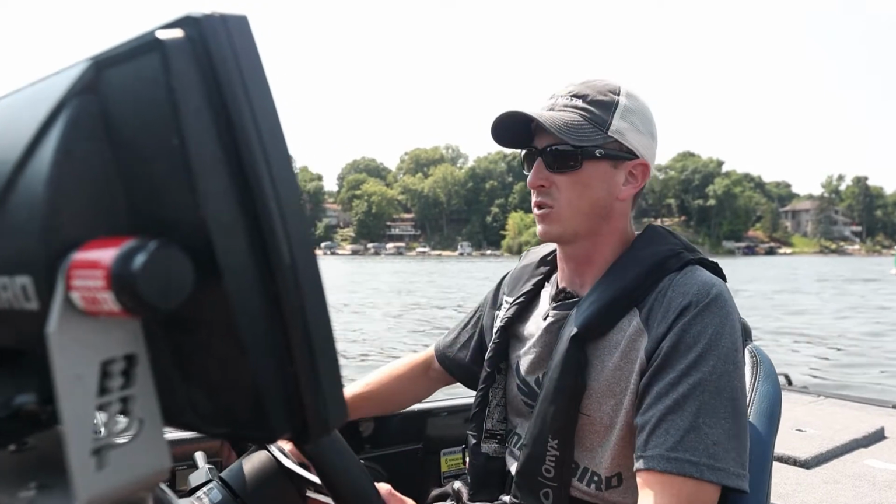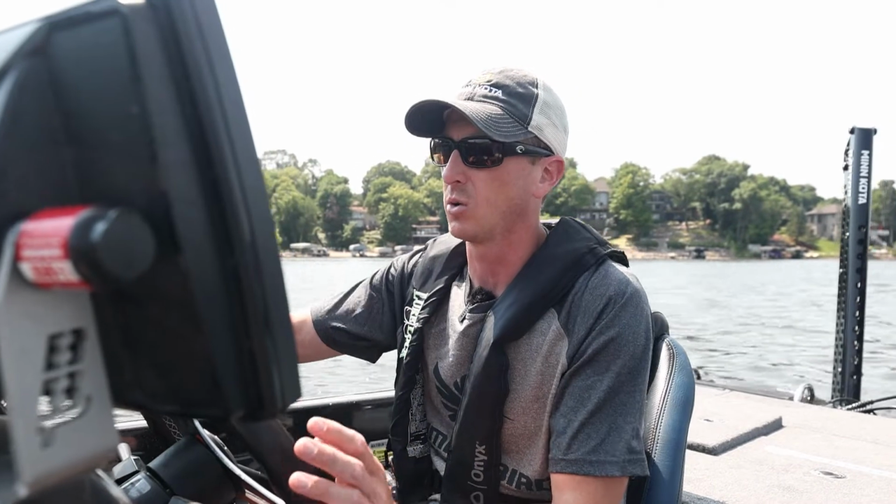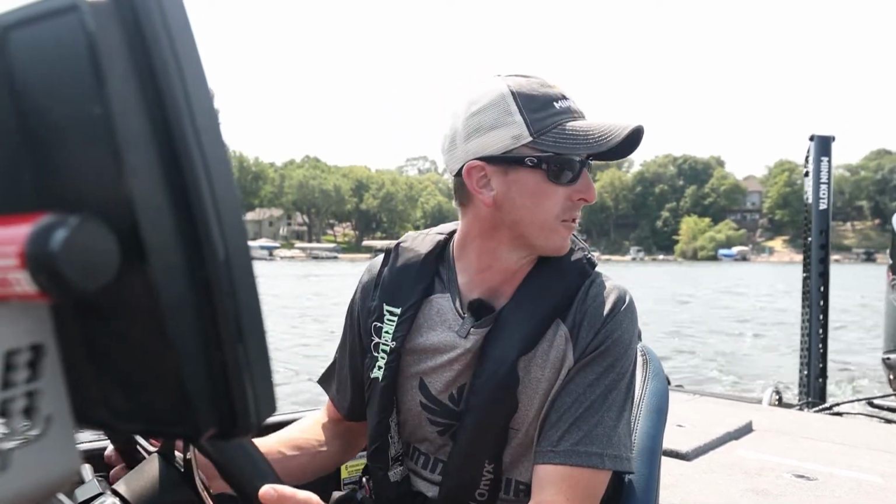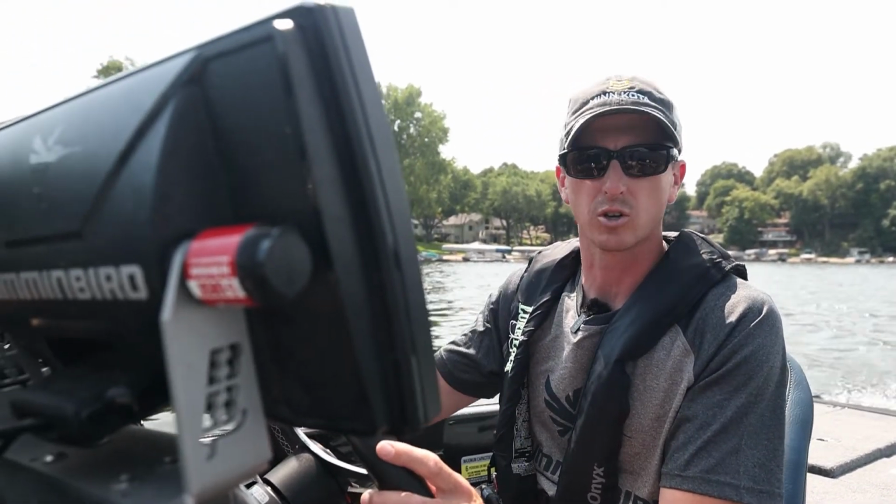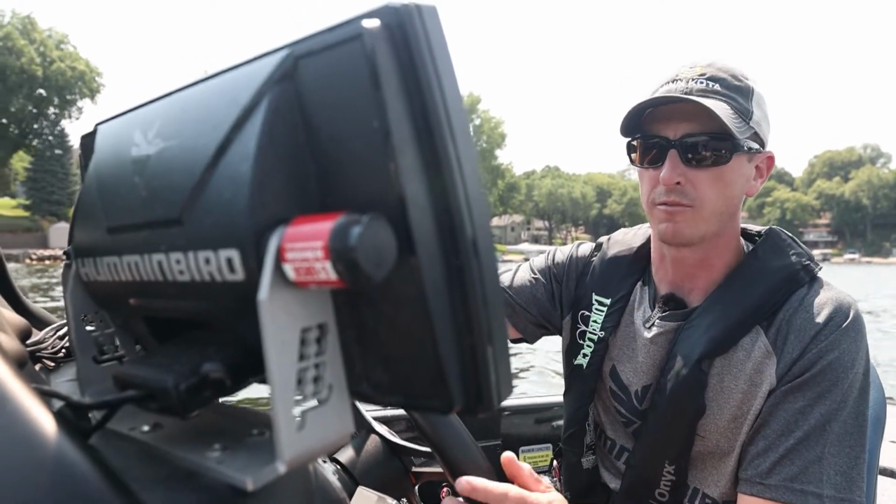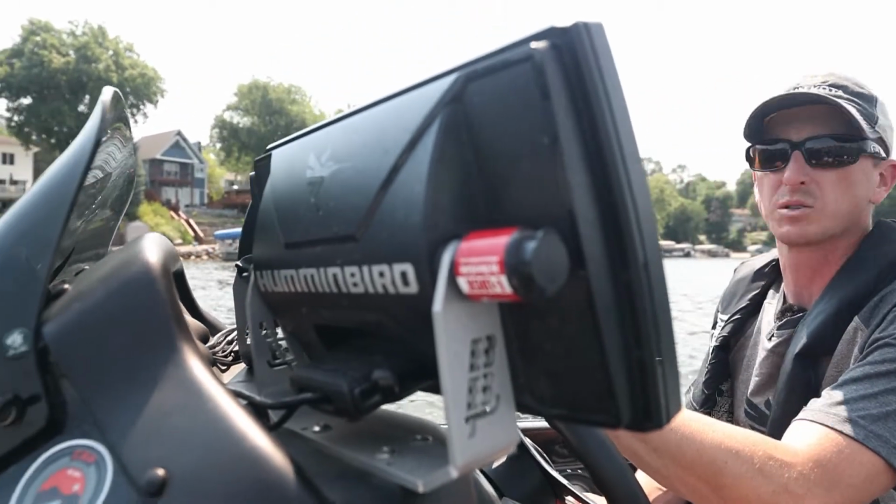And as I'm looking around here for offshore rock, I don't have to worry about any interference. I don't have to worry about complicated buttons to figure out the settings. Once I get my color palette dialed in and the sensitivity, you can toggle back and forth based on your preference. And so I'm just going to turn around here. We're going to try and locate the little rock spine here.